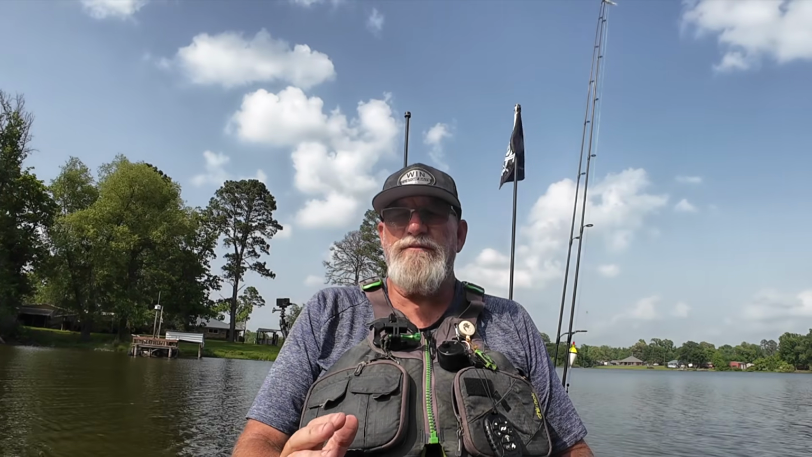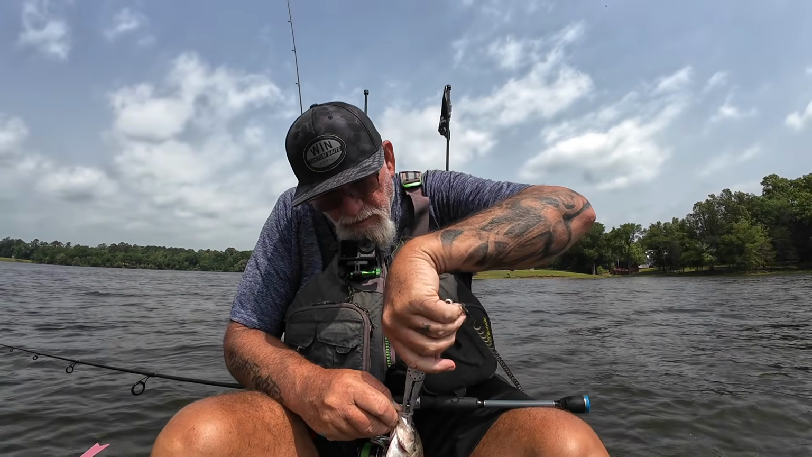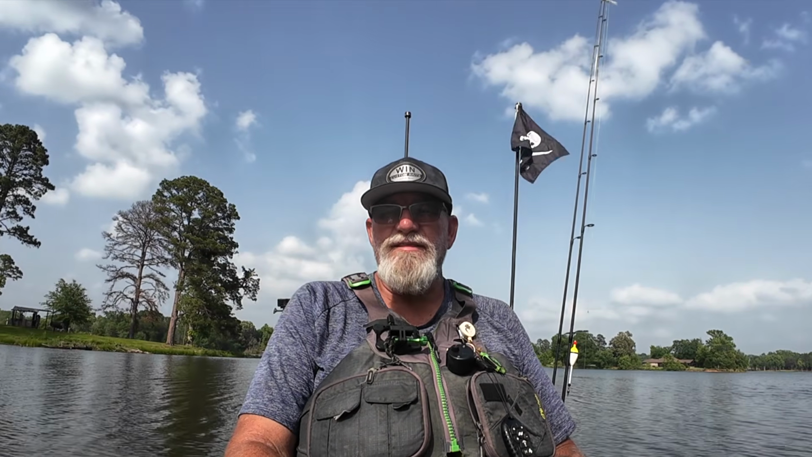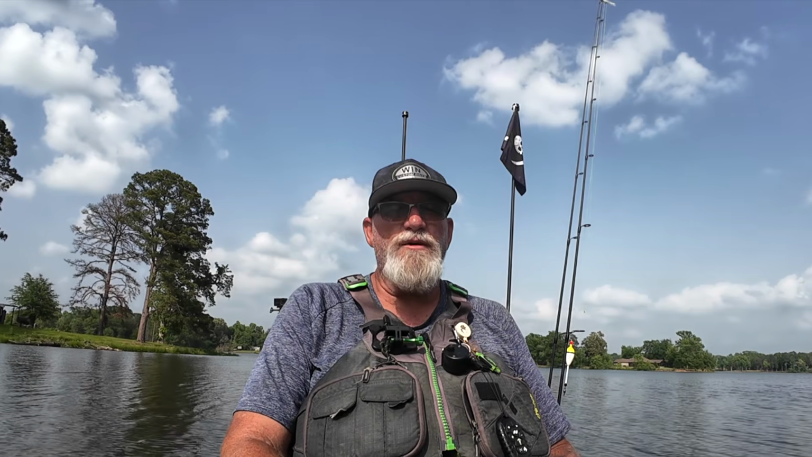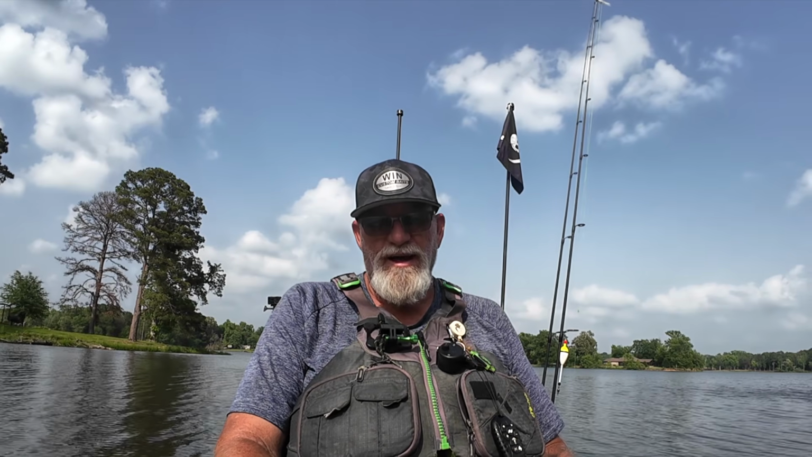If it looks different, they're good with it. That's why I experiment constantly with unorthodox methods, like throwing hair jigs in the summertime for bass. I know it's weird, but hey, it works. And I think inline spinners for crappie might seriously be one of the most overlooked hidden gems that I've come across in a while, guys.